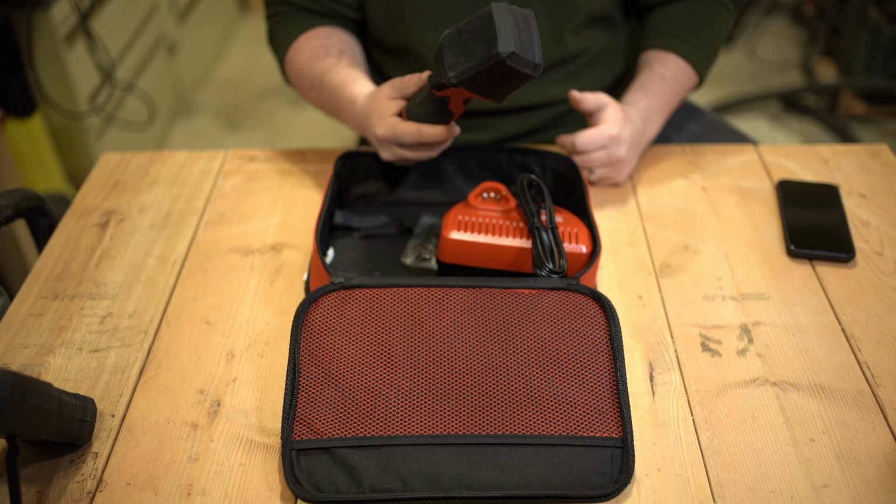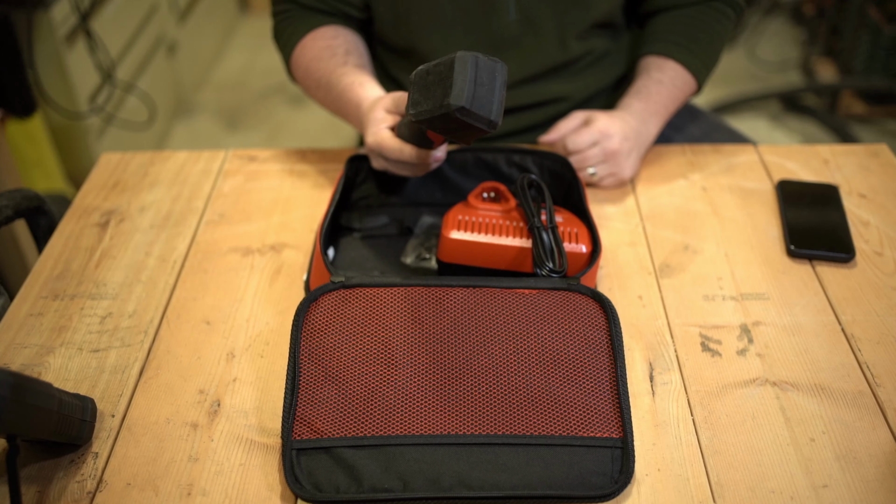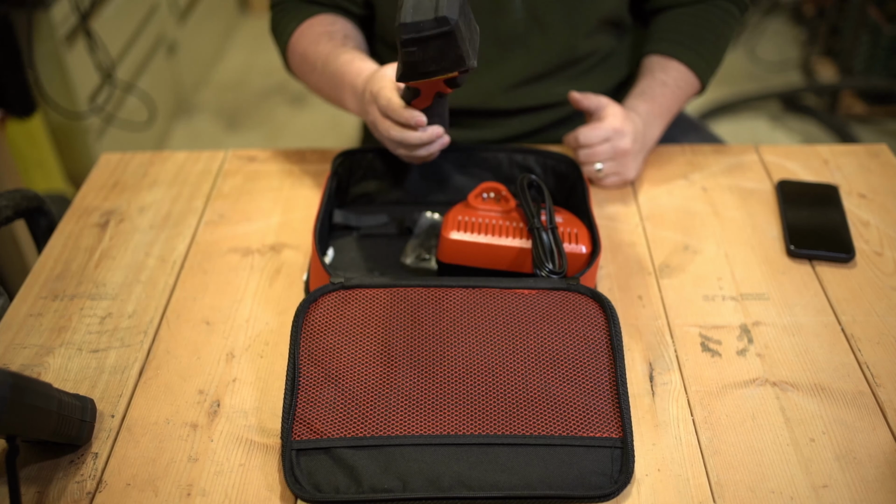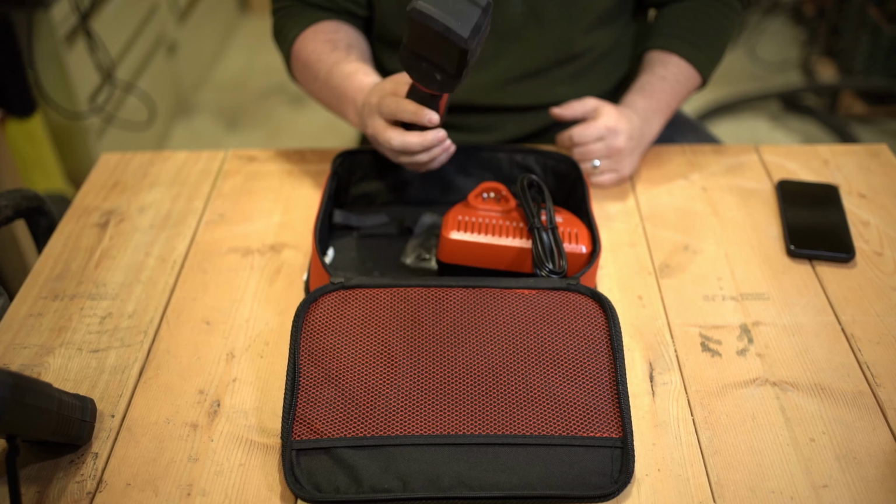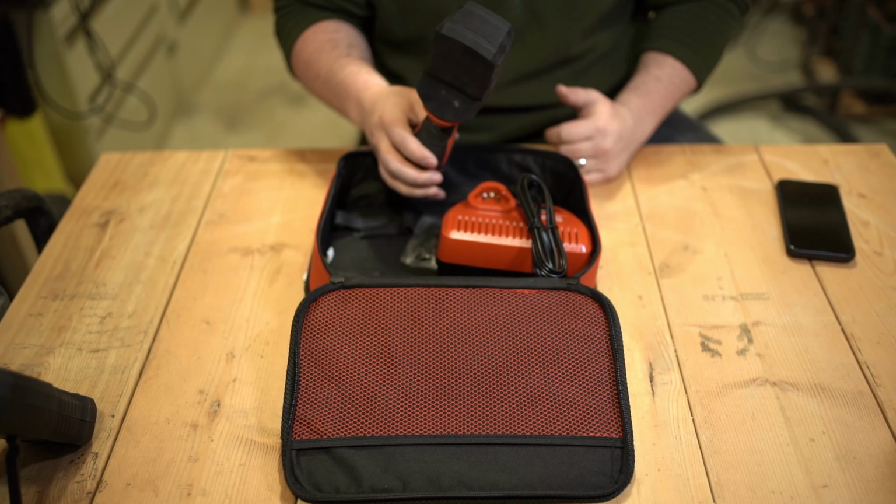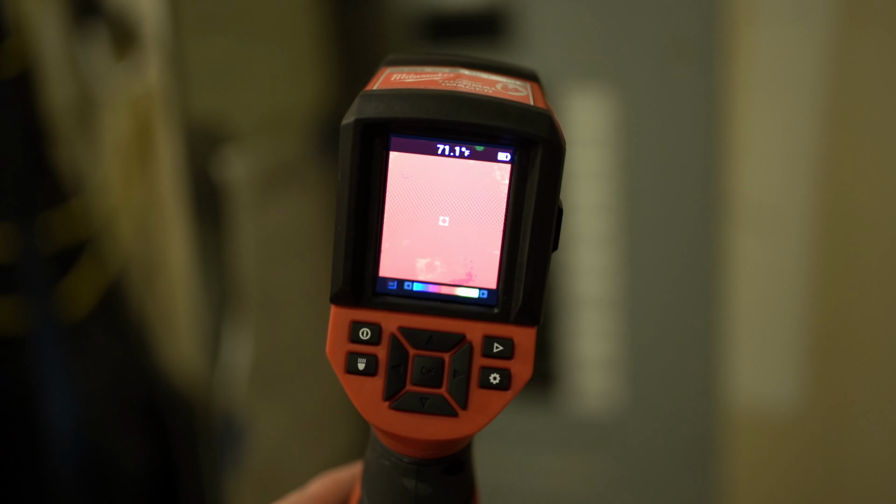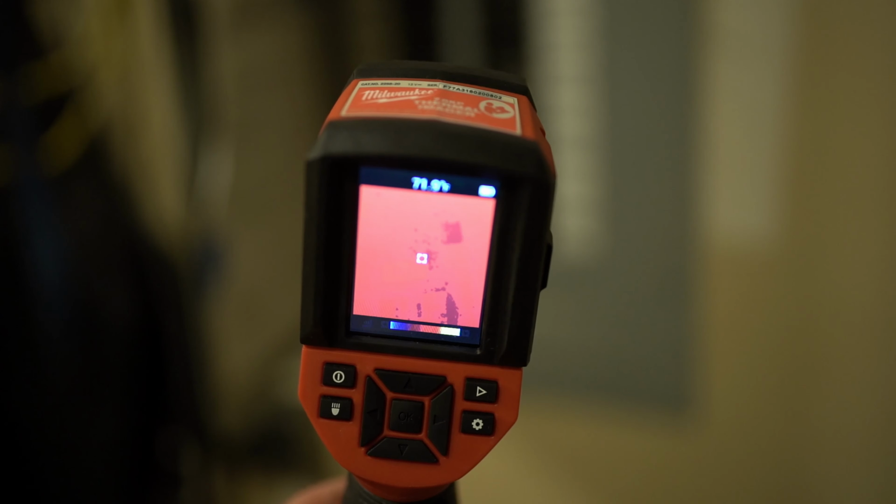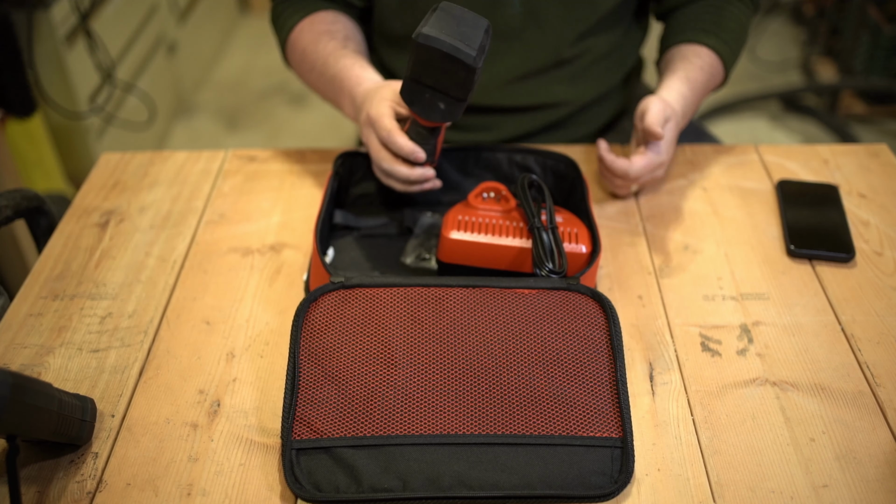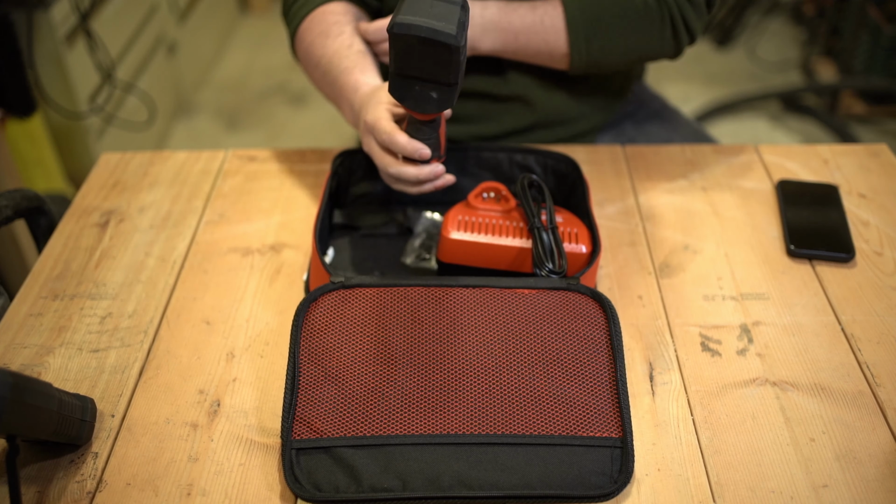It's not a really high resolution camera. I think this is only 102 by 77 pixels, if I remember right, for the thermal imaging sensor. So it's by no means really high resolution, but it'll get the job done if you're just trying to get some quick scans, looking at some electrical. Like I said, it's not super high resolution, so sometimes it can be kind of difficult to tell what you're looking at unless you're really close or putting it in that high contrast viewing mode.